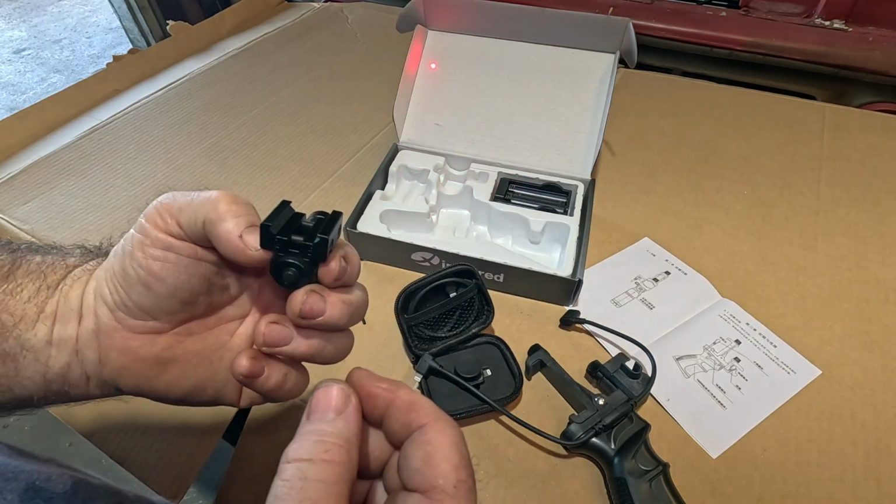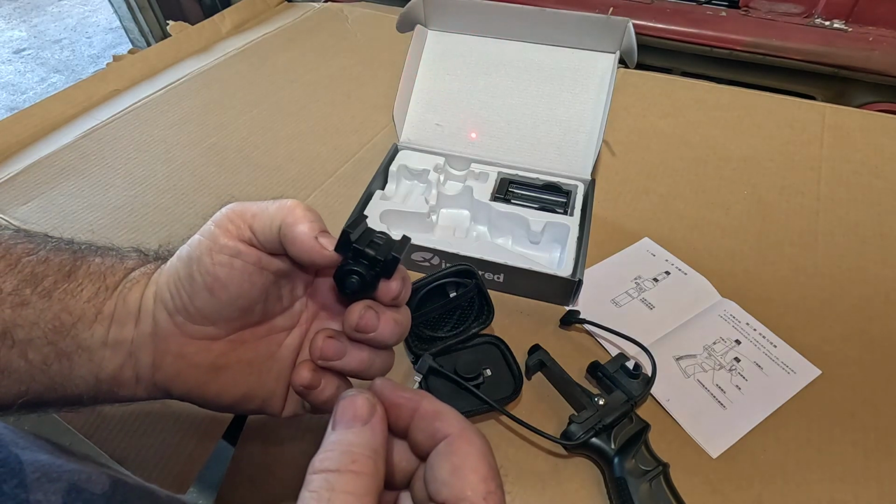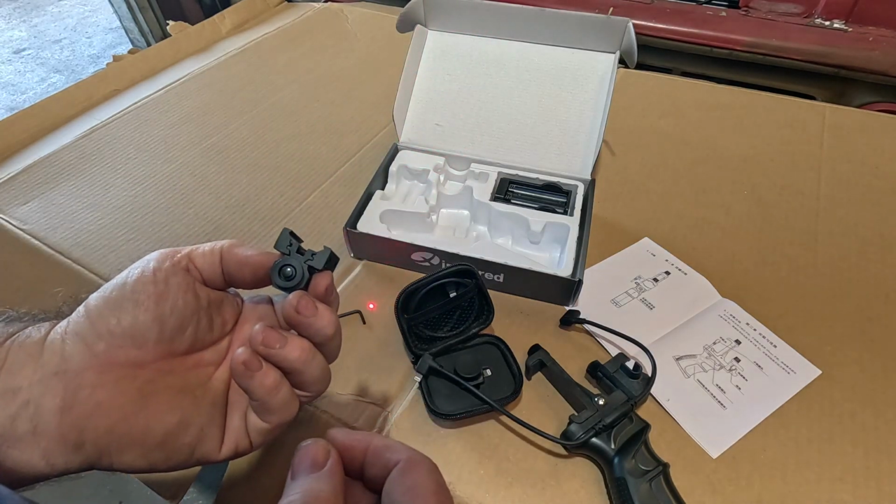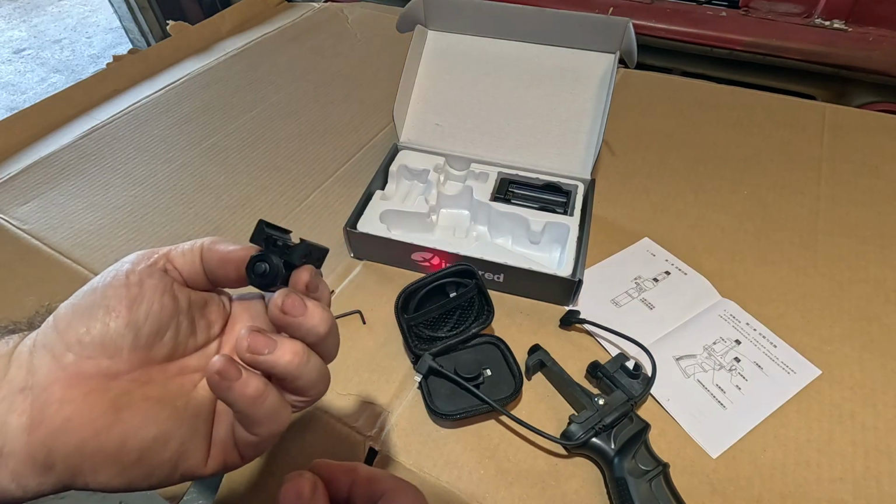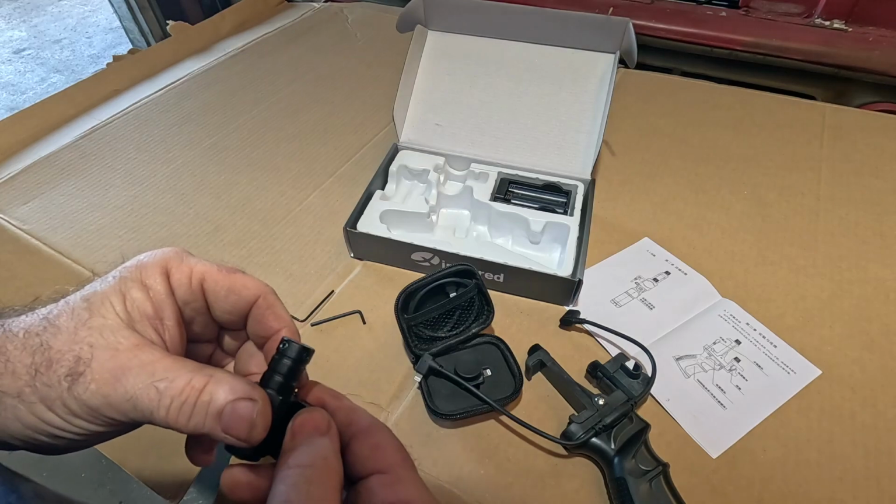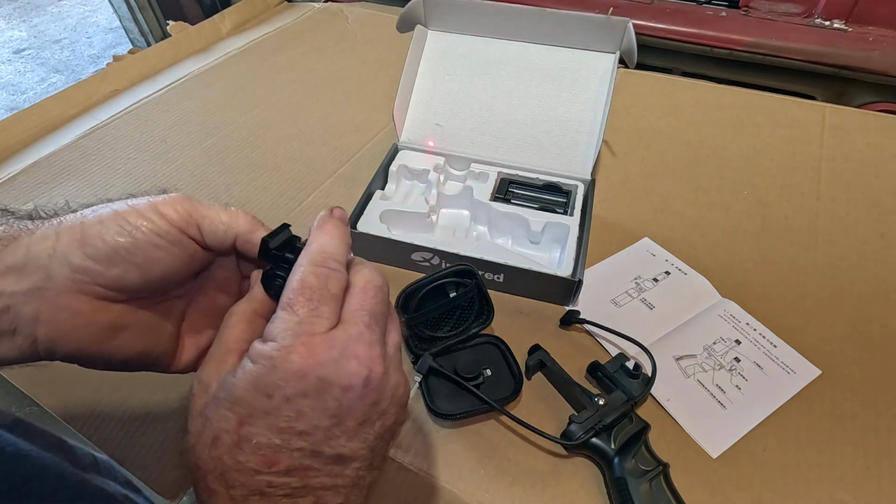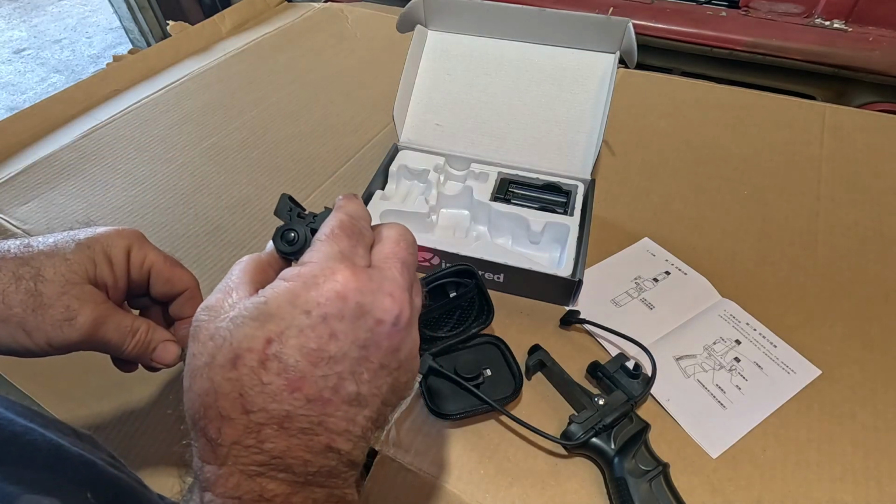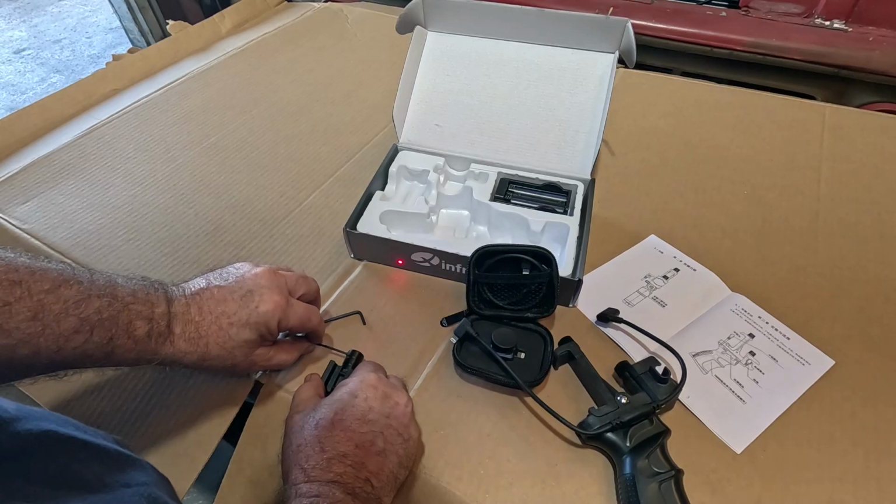Why you would need this with an infrared camera, I don't know. I guess you'd be pinpointed on whatever it might be that you're taking a temperature of. The laser is nowhere near centered, so that's a factor, which this small Allen key will be for. Now I'm just sighting it by eye, and I can see that it's high and right. Of course, I'm holding it. It's not mounted on something like it should be.